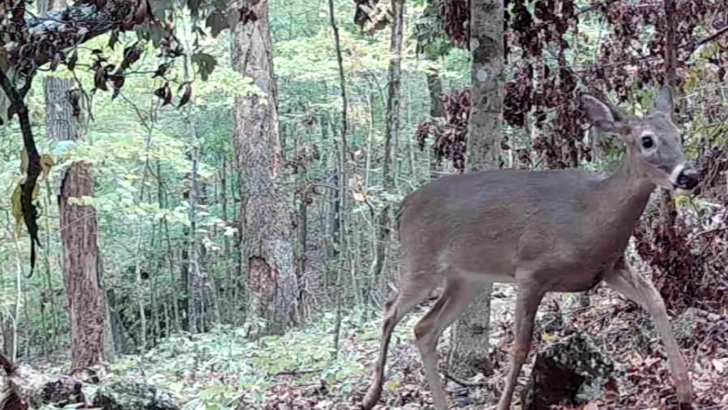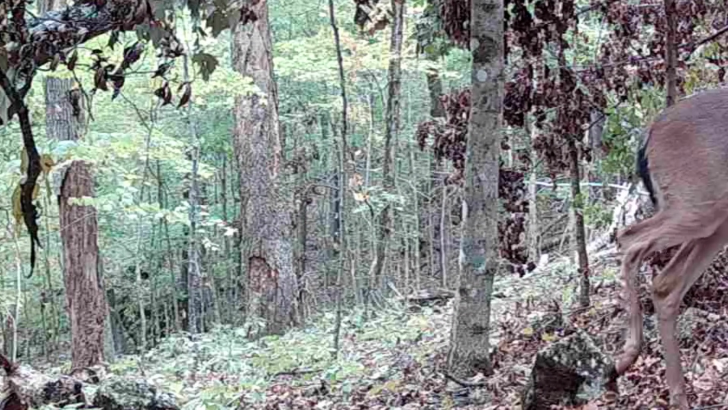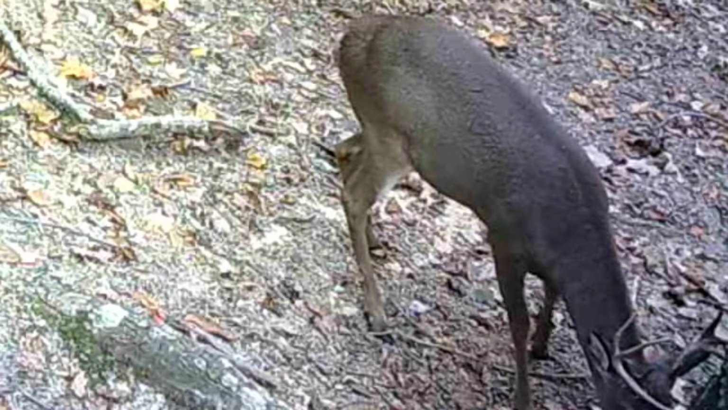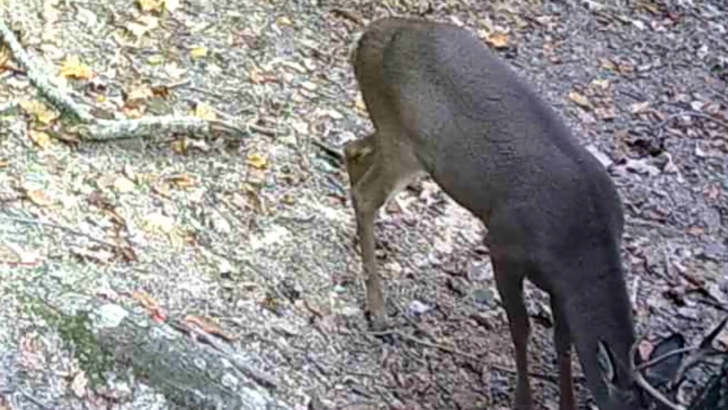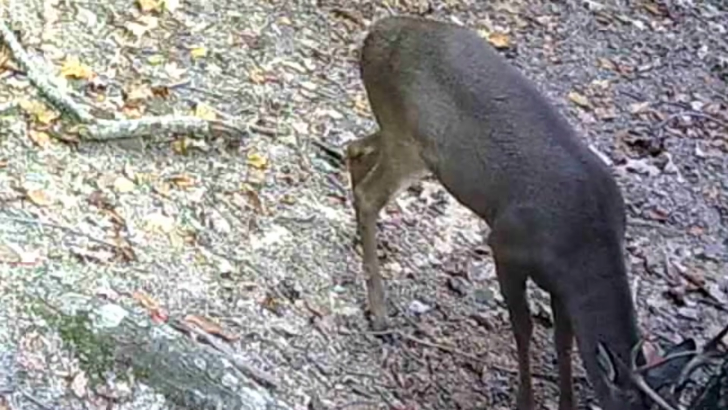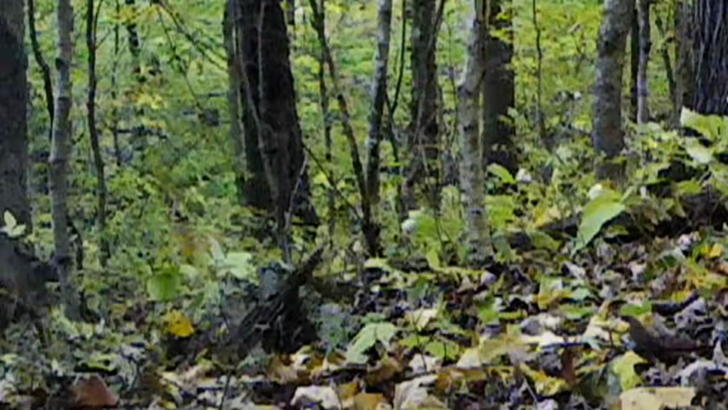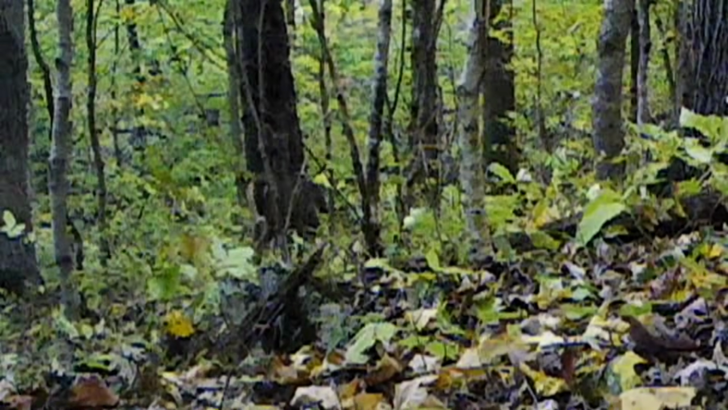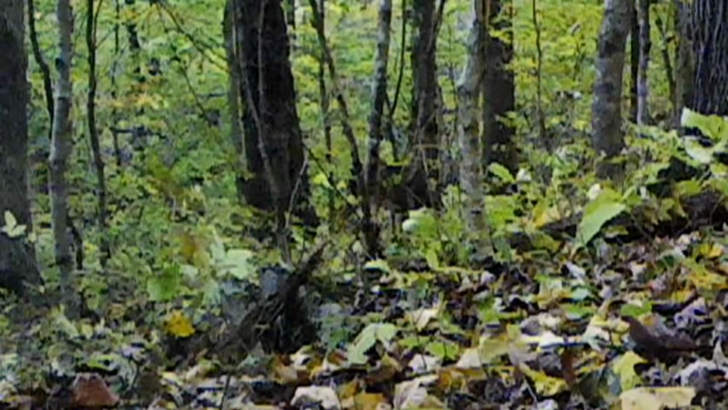Beautiful little deer. And the old buck, you catch one here and there. They're sneaking around, but they're mostly at night now, seems like. Or you see one easing through in the dense forest off in the distance.